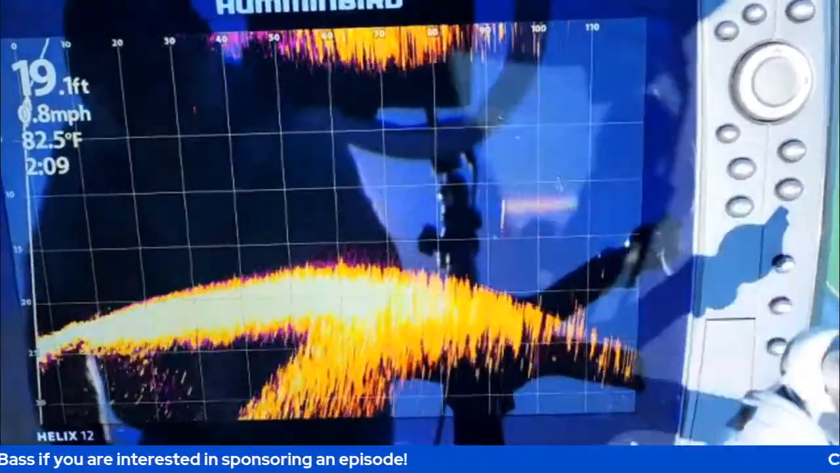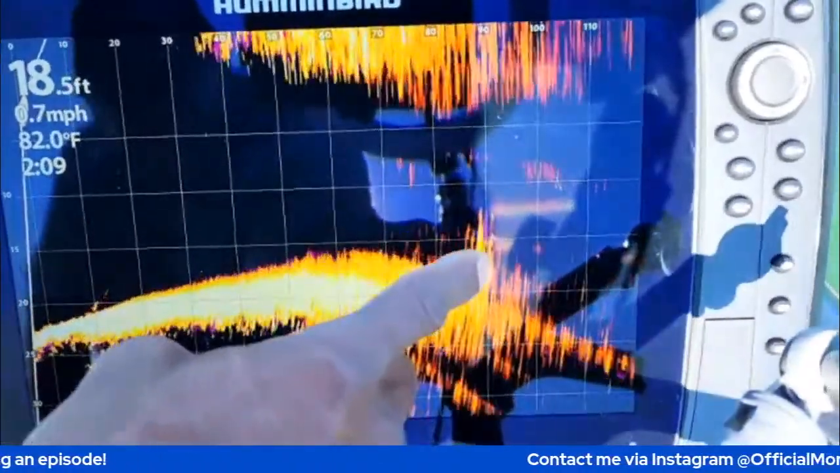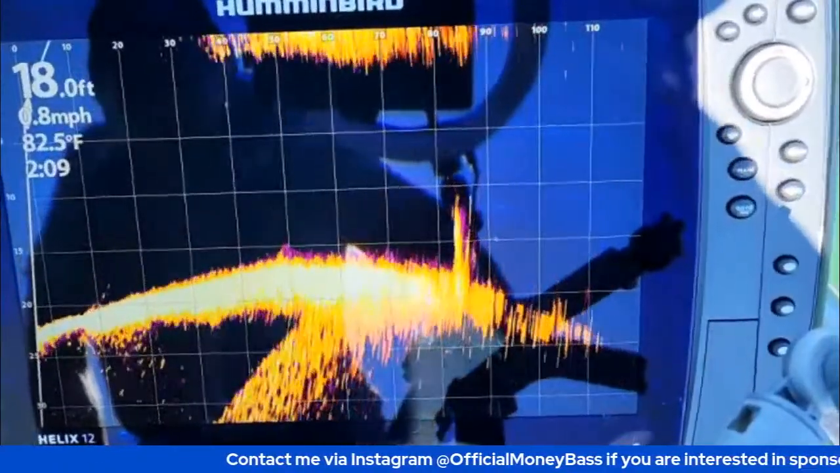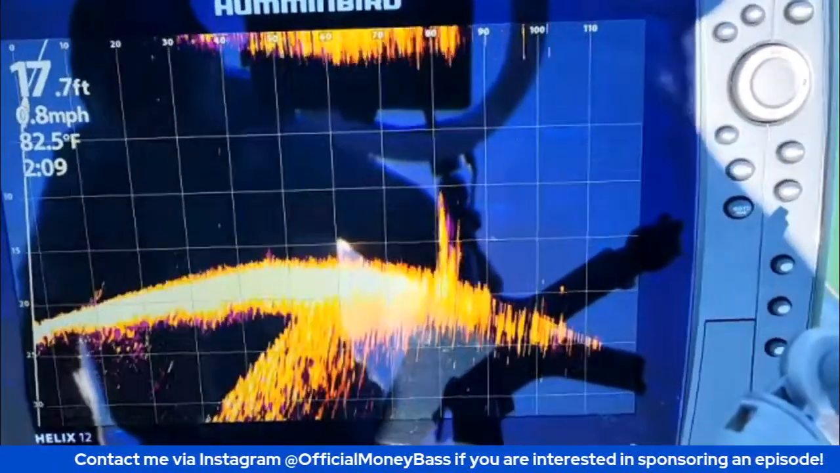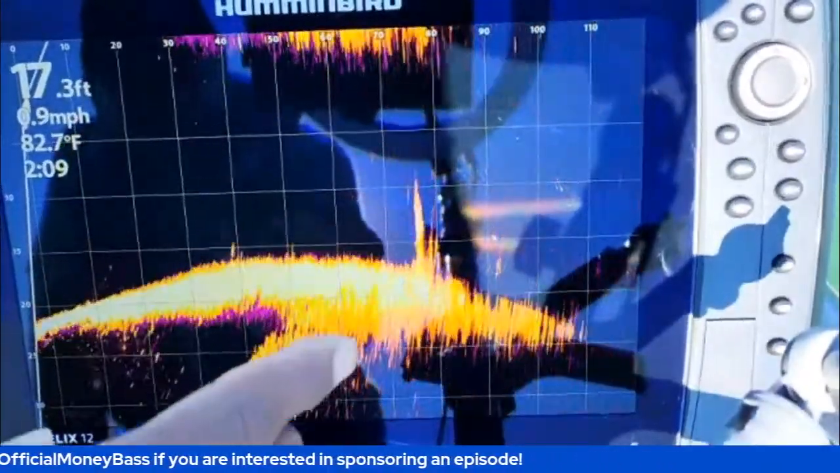It's kind of wavy out here, so you'll see that interference. And I think some of that is from the sun glare also. But that is that cover right there. That is that brush pile that we're moving towards. And that interference is actually whenever I'm tapping the trolling motor right now. I'm not sure why it's doing that. It doesn't normally do that. So I may just have to make some adjustments on something.